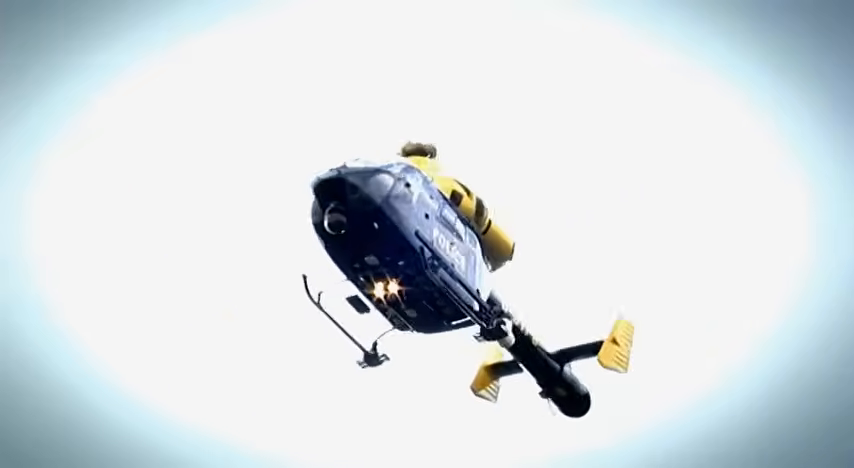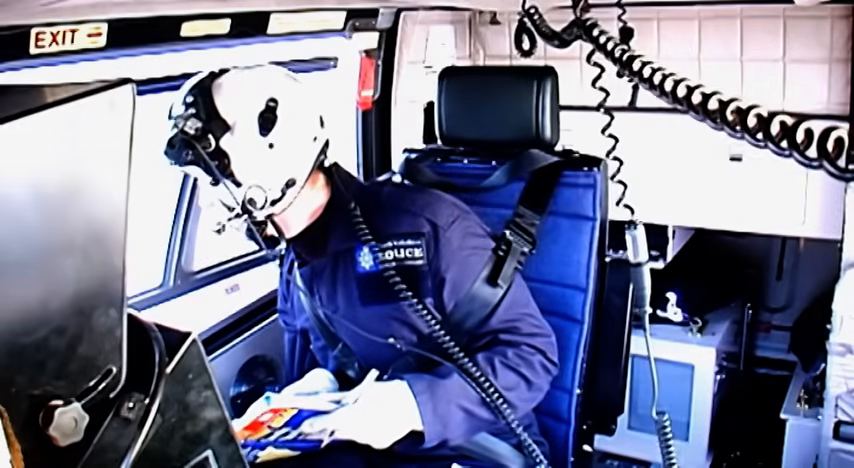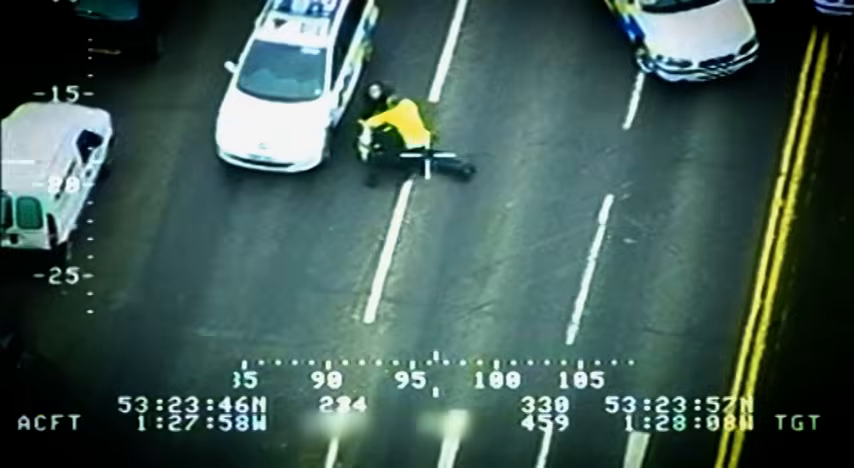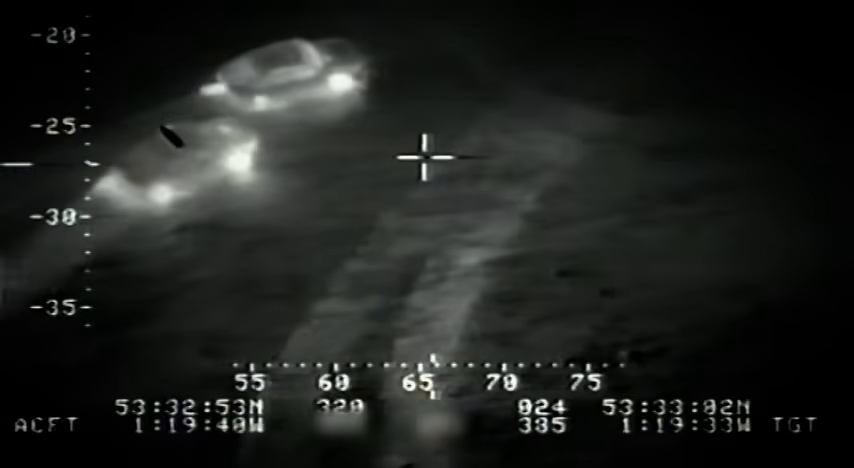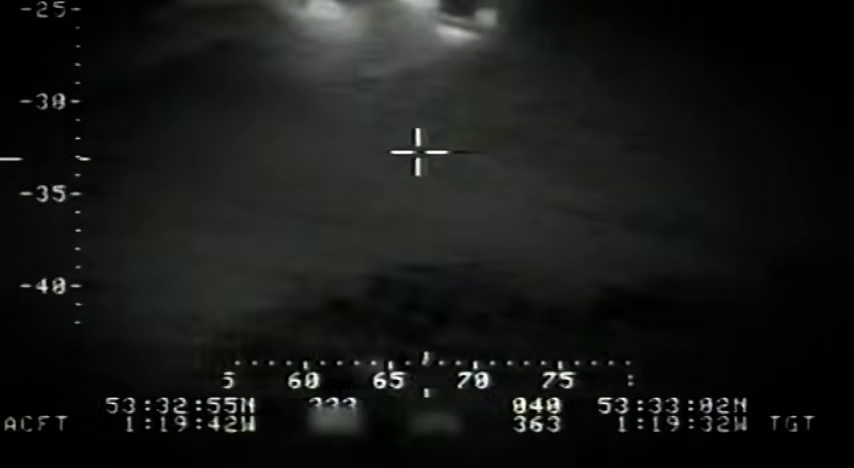Tonight, on board with the Sky Cops. Yeah, officers, he's coming down to you behind that gate. You've got him. As they crack down on car criminals. By day. And at night. Even if you're bang to rights. Once the aircraft is overhead, you've probably got about a 95% success rate.